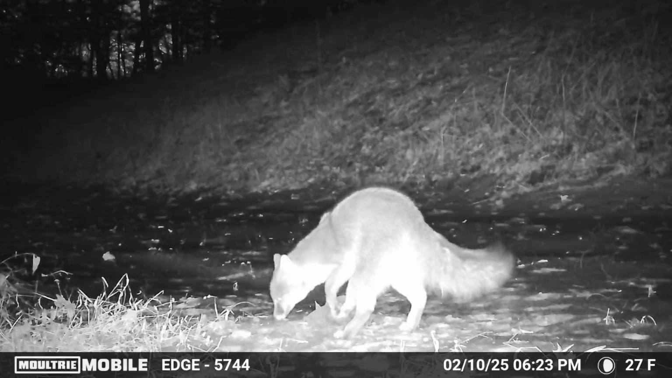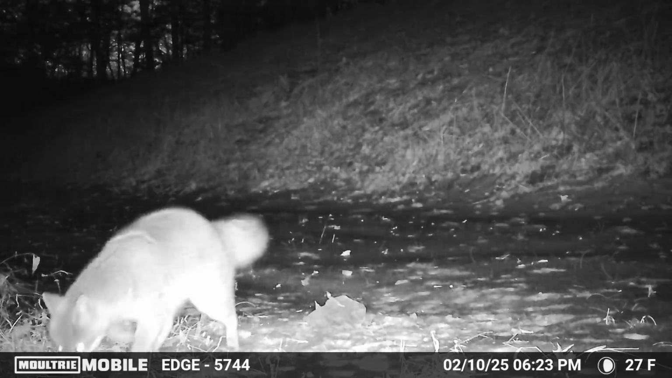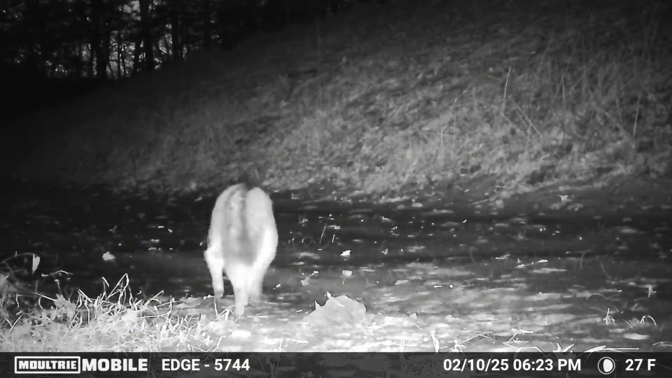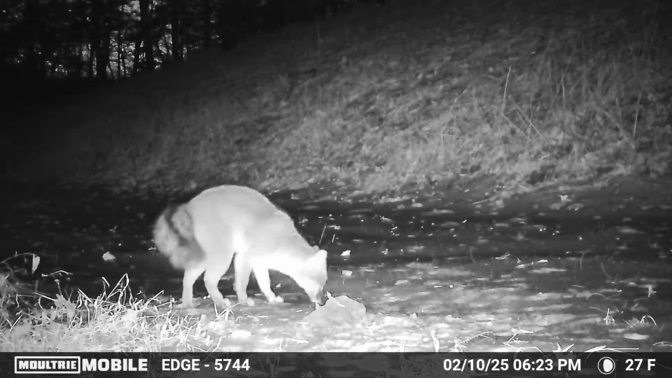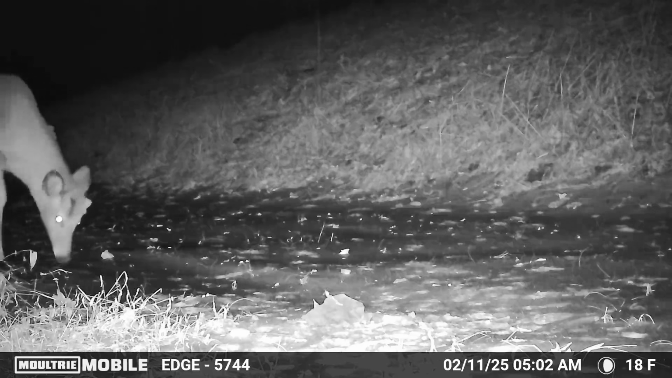So at this point, the camera's been out for 5 days, and we didn't have anything besides red fox, gray fox, and coyotes on the camera up to this point. But the next visitor we have here is something totally new. And it's actually a deer.